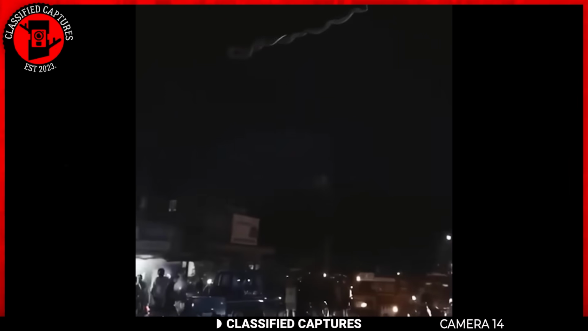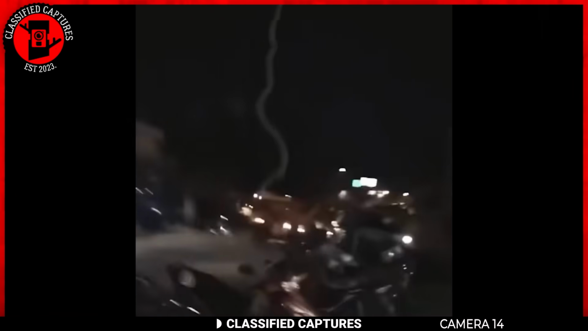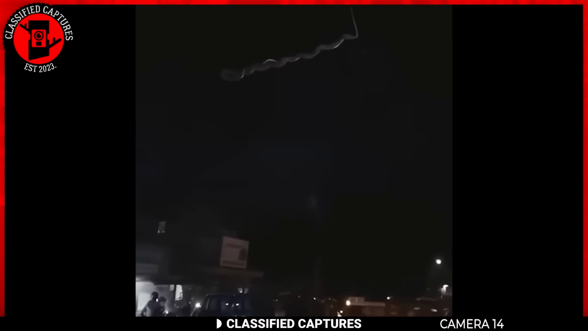Slithering into the realm of urban intrigue, our next spectacle unfolds on the streets where the ordinary takes a serpentine twist. In this peculiar footage, we witness a snake engaging in a high-stakes tightrope act, well, more like a power line act. Perhaps the streets below were a tad too bustling for its liking, so it opted for an overhead highway of wires. But as fate would have it, this reptilian daredevil's grip faltered, leading to an unexpected descent to solid ground.